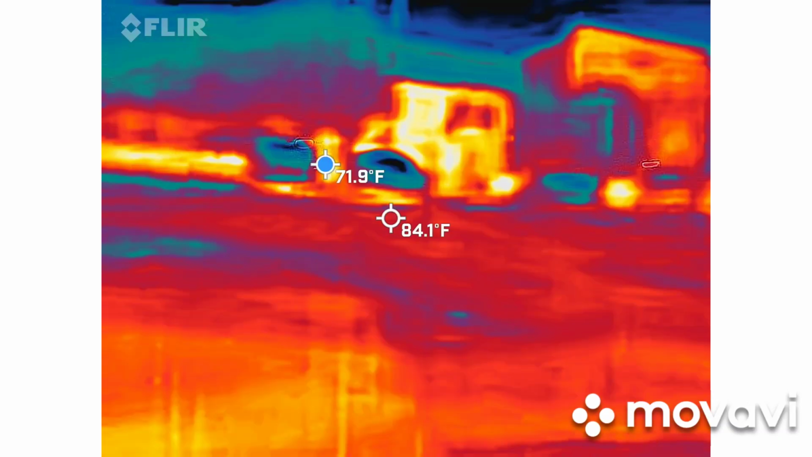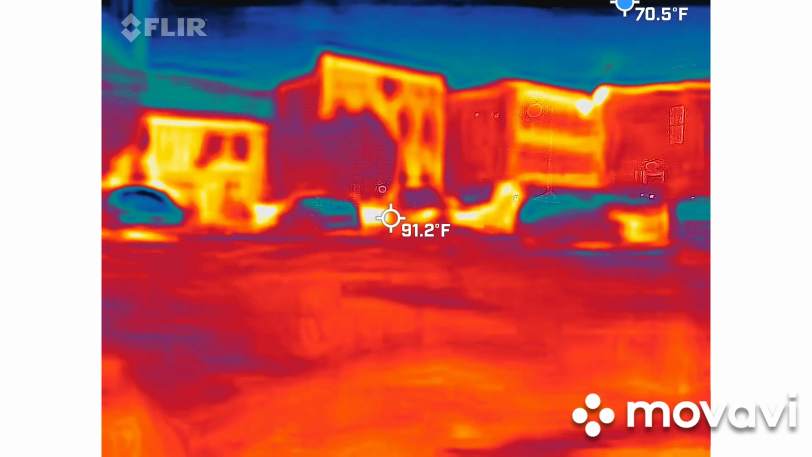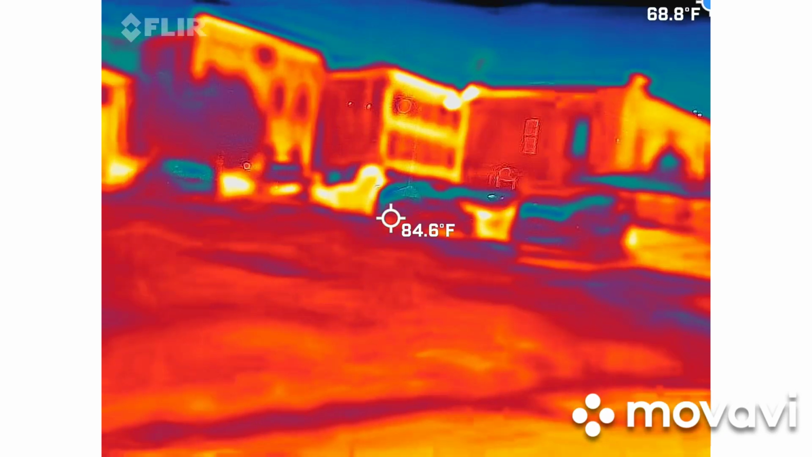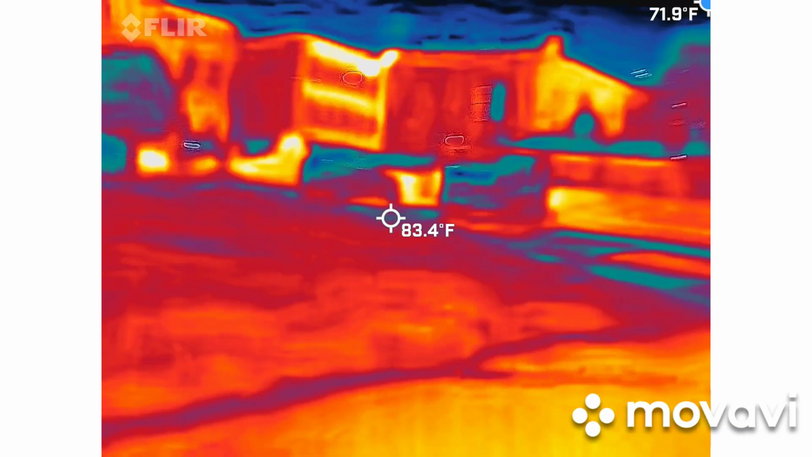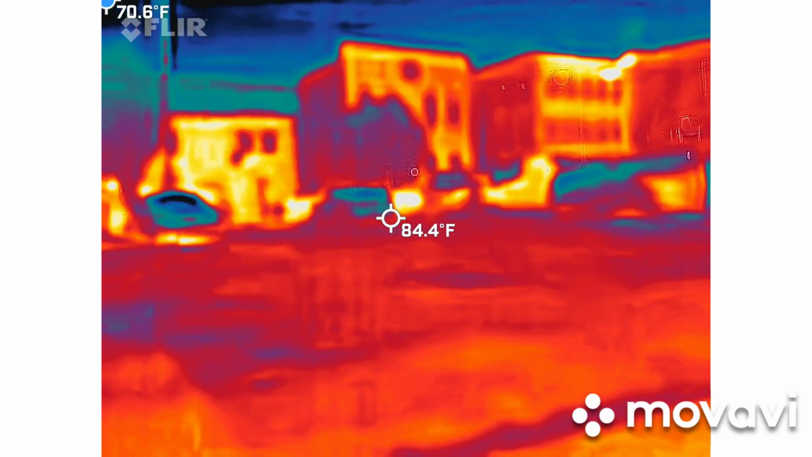One last pointer before you guys start traveling around this parking lot. People do not like their cars being filmed, so if somebody's coming to their car, think of it as if you were on your own, you're just going to go the opposite way. They don't know what we're doing out here. Get a head start. Maybe somebody had something go wrong with their ear or their hearing.